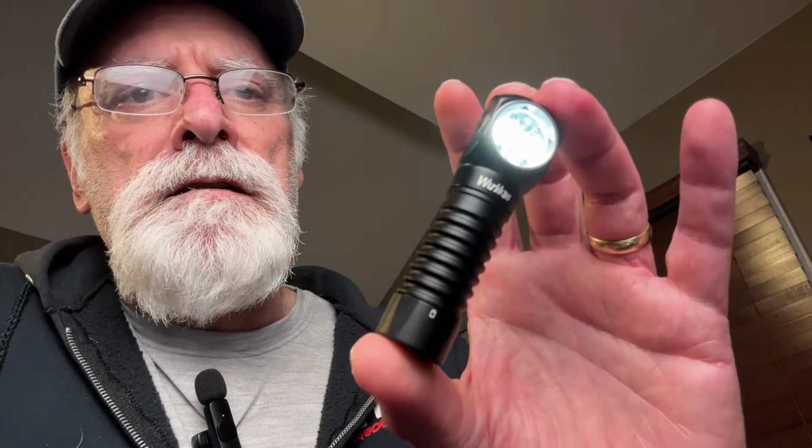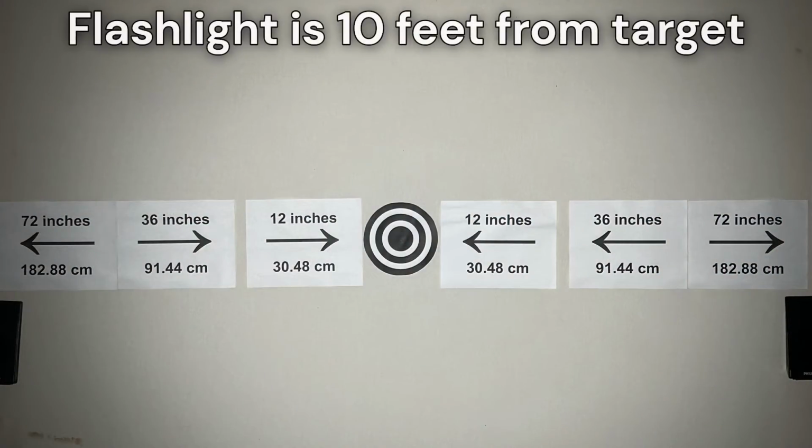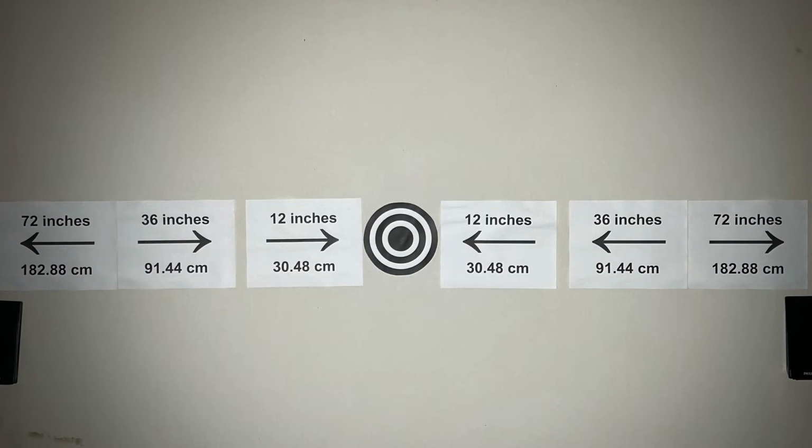The other thing to keep in mind is this has about a 48-inch beam coming from it at 10 feet. So the chart that I've been showing in the previous videos, it's got a pretty decent amount of light at that distance. For a 10-foot to have a 48-inch nice spot on it is pretty good. This is ideally designed for, I guess, running at night, or walking at night and having something on your head.